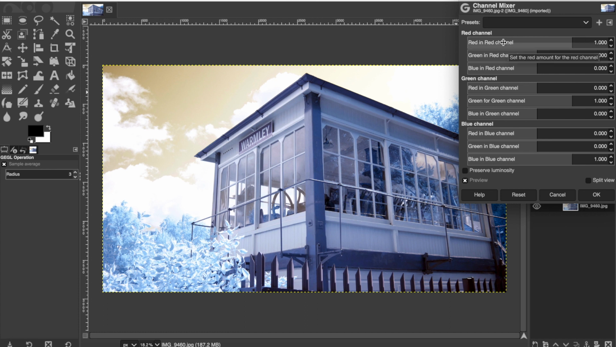So what you've got to do is change these levels. I've got a preset here that I've made, and this is what you are looking for your preset to look like. Your red in red and your green in red, inside the red channel, is 0, and your blue in red is at 100%. Now 100% in GIMP is 2.0 for some strange reason. I don't know why, but that is 100%. So that is what you set your blue in your red channel to.